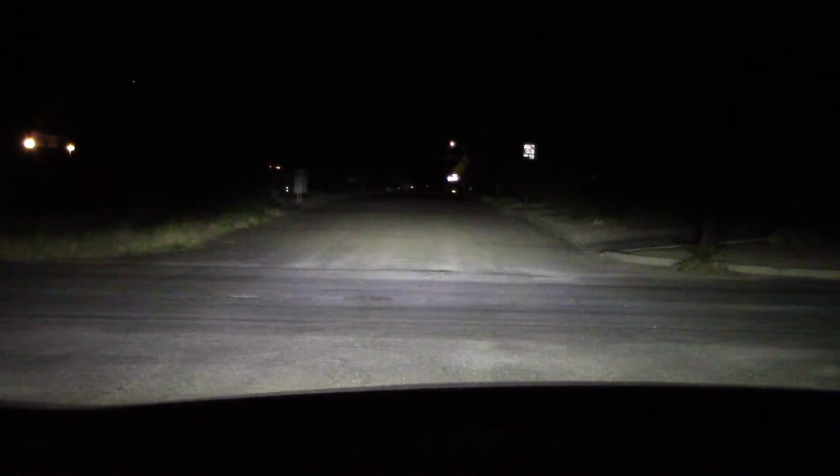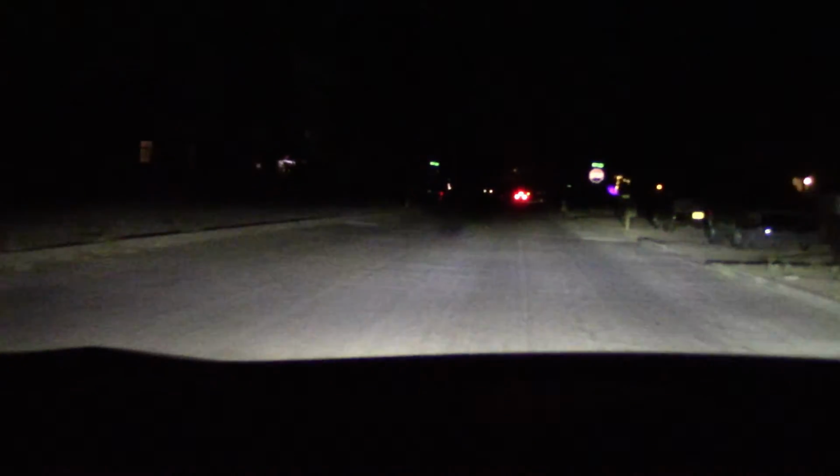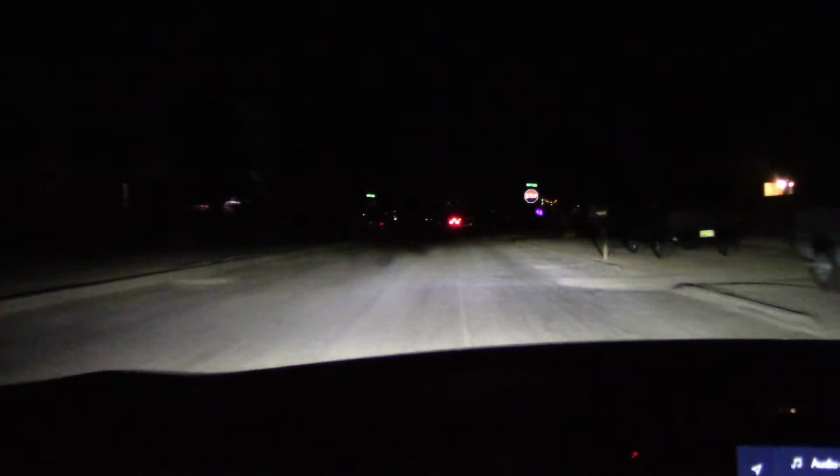I see a lot of bouncing. I don't know if these are the headlights or the front suspension. Maybe they are self-leveling headlights, I don't know. Either way, I find the low beams to be very short on the distance. Okay for driving around town at slow speeds, but on the highway, I don't think this is going to work. We'll find out when we get on the highway.